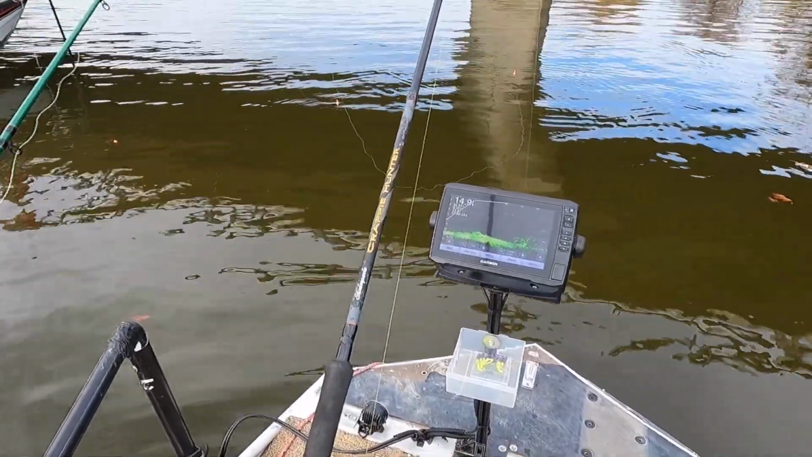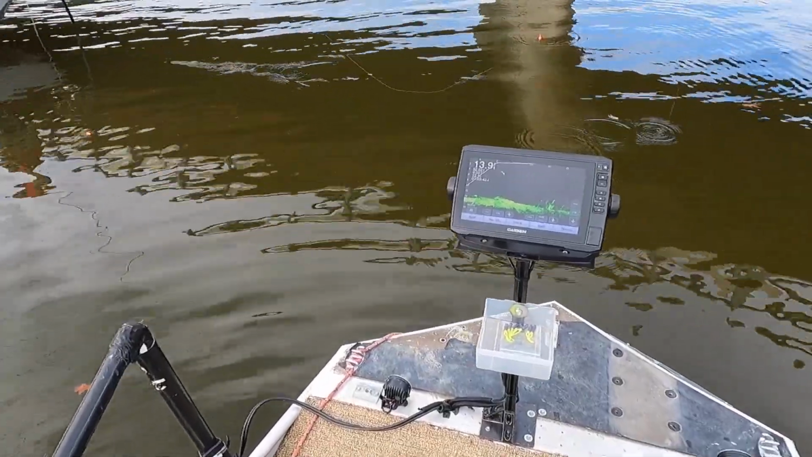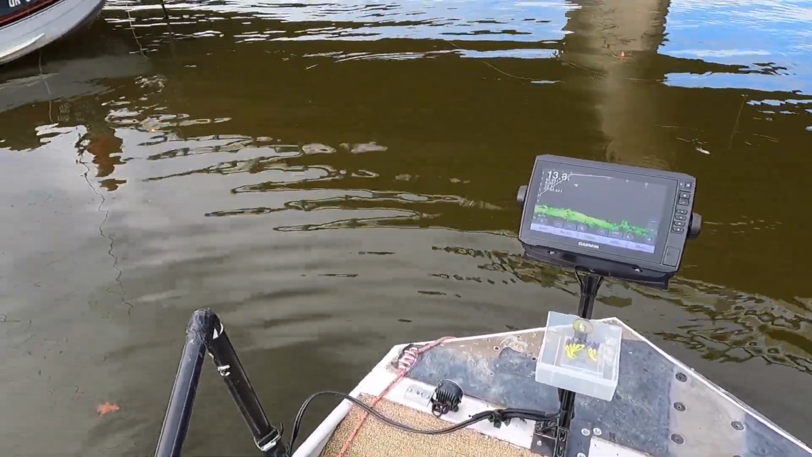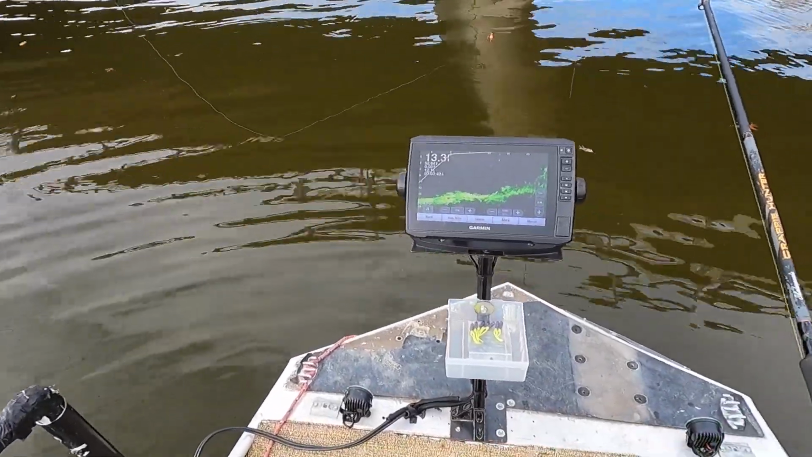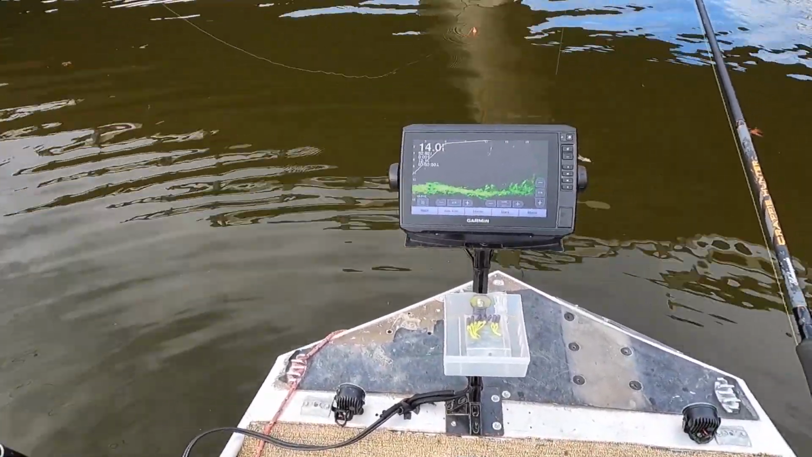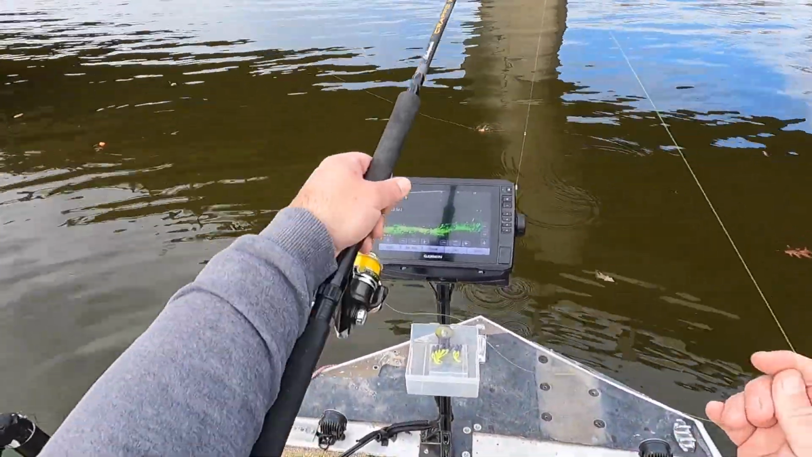How deep are they? The ones I'm seeing are down about 8 foot, 10 feet out. Ooh, there's one right there. Where? Right out in front of the boat over there. They're all over the place, man. There's a bunch of them right down here.